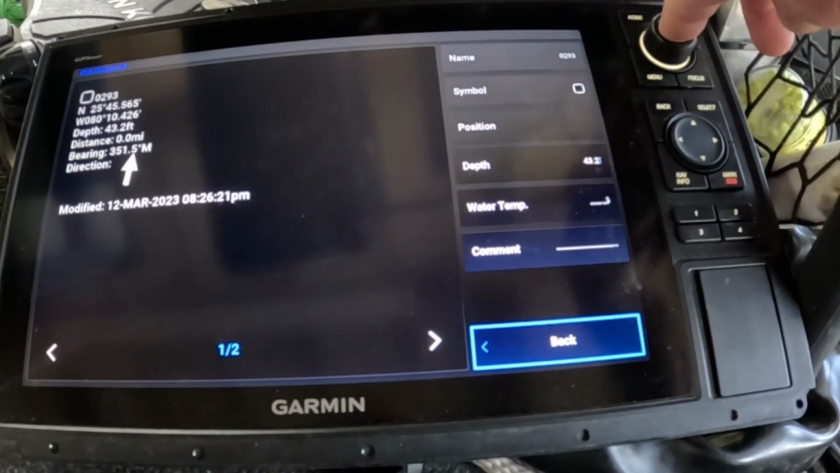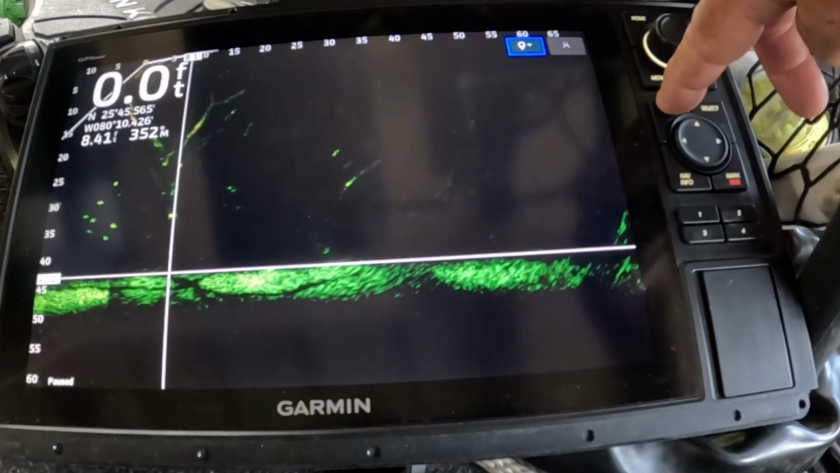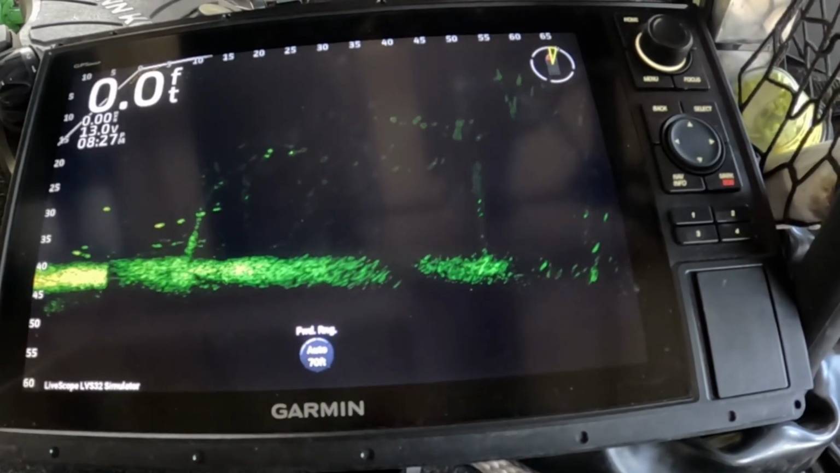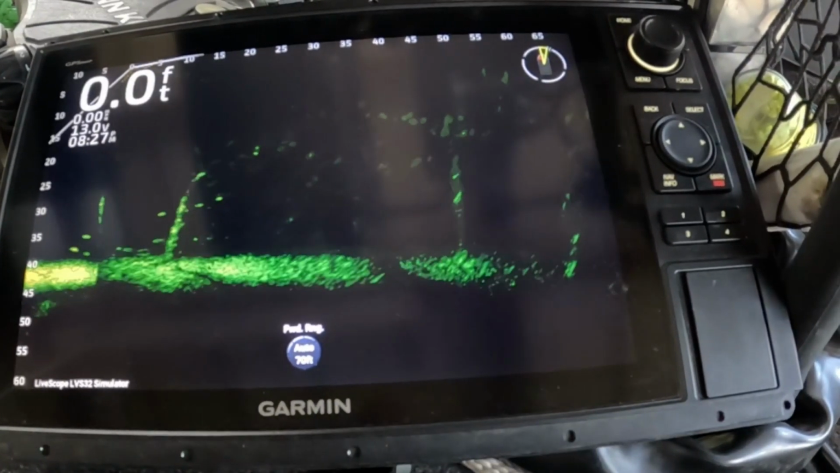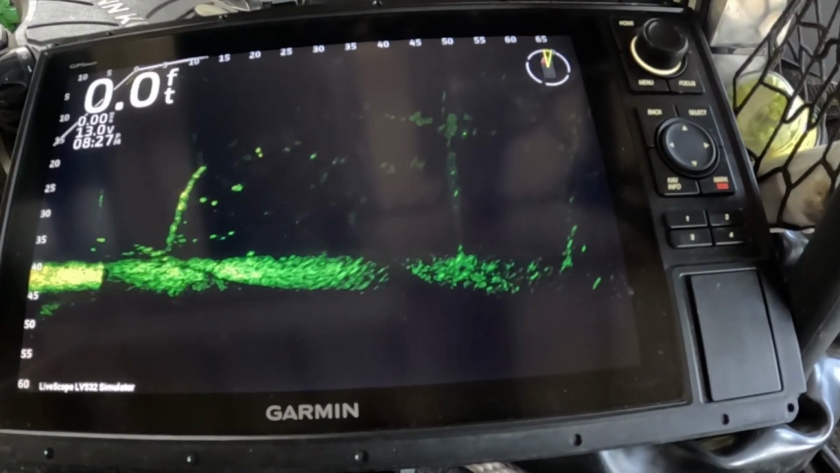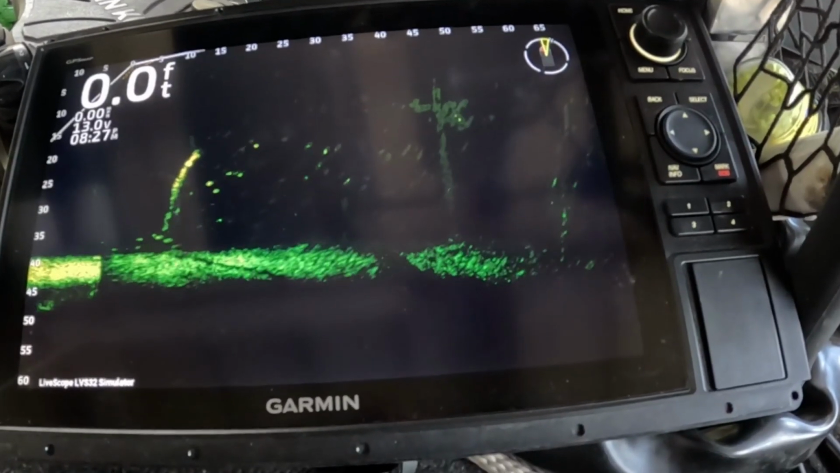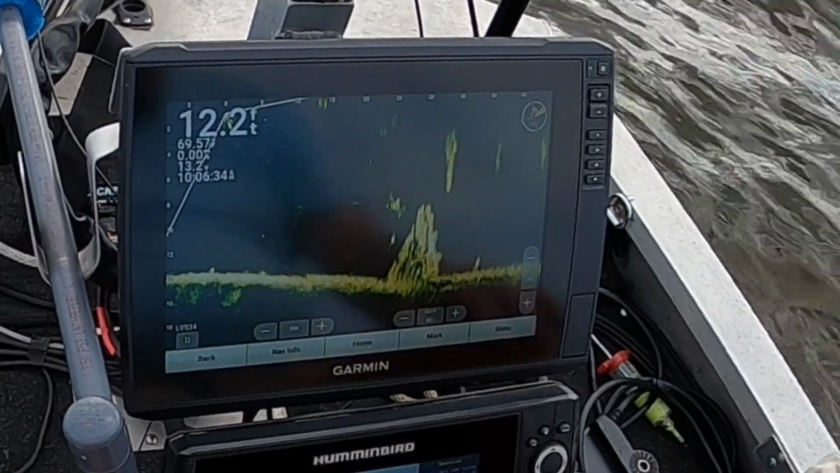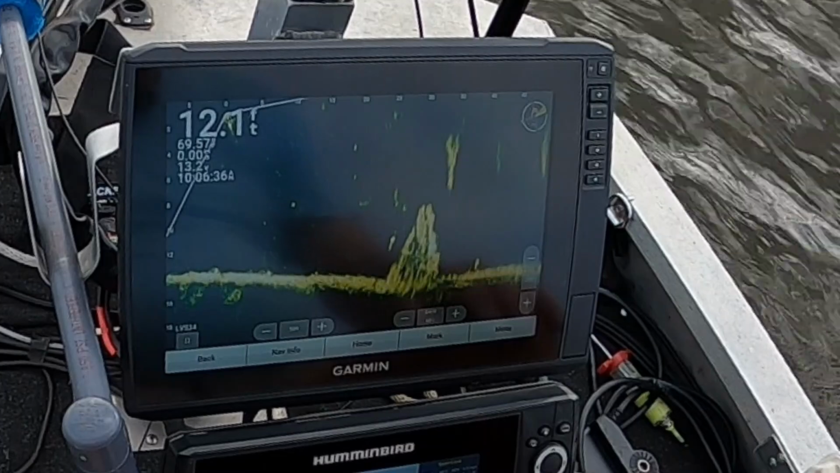But that's the way you do it on a 1222. You back out. There you go. You're right back where you started from. There's your live going again. And pretty much that easy. All right. But anyhow, that's how you make waypoints the right way. I hope this helps y'all.